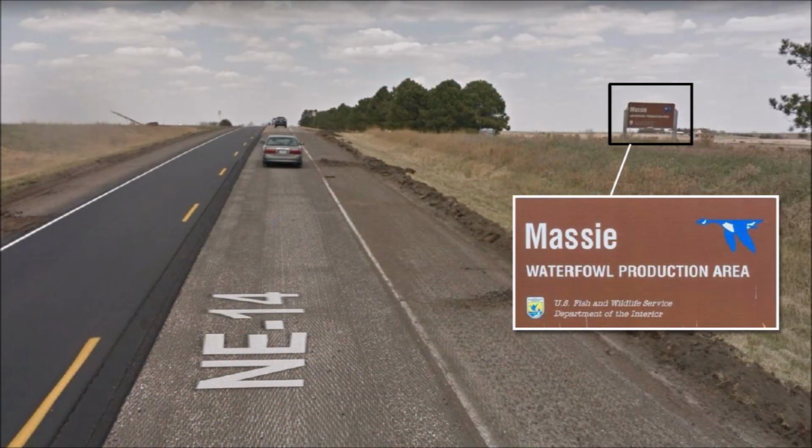The street view from Highway NE14 shows a hill, which is the rim of the basin. The berm has a sign saying that the Massie waterfowl production area is maintained by the U.S. Fish and Wildlife Service, Department of the Interior.